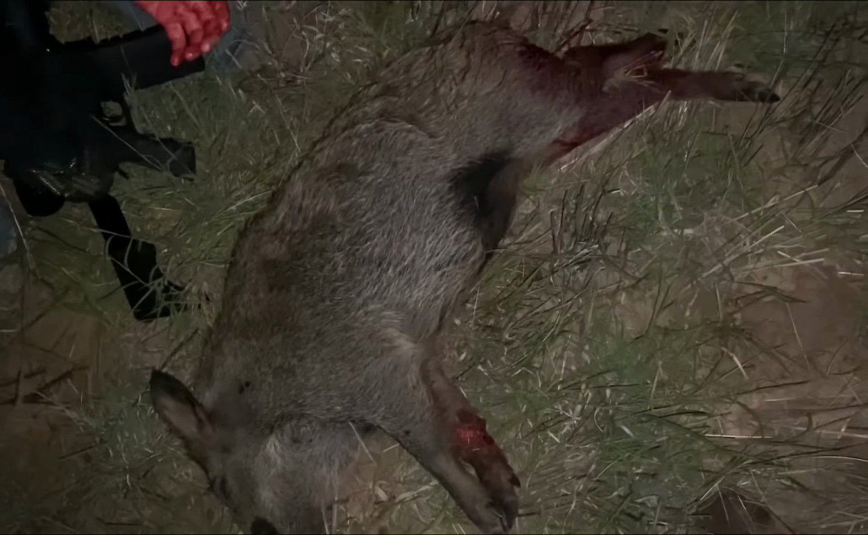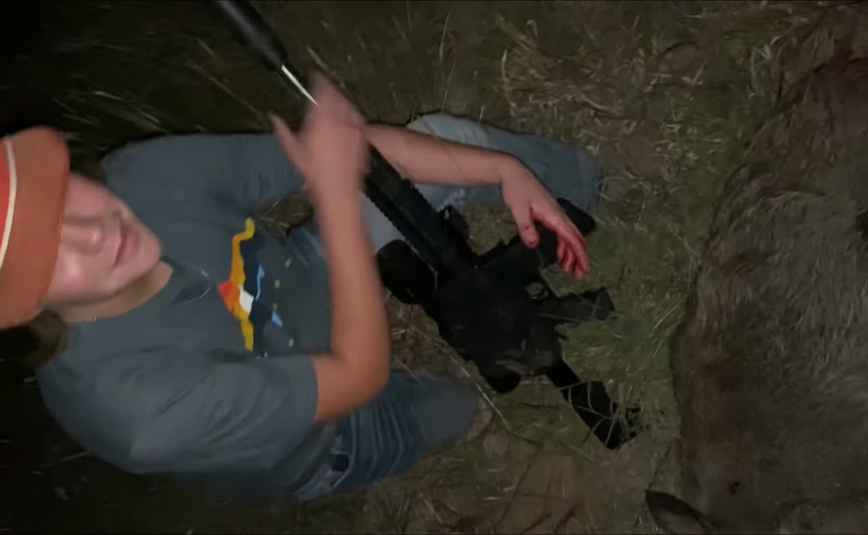That little dude took about 4 or 5 shots. We ain't gonna say how many times he actually hit him, but he gone. Good hit. Did it drop? No. Stop.